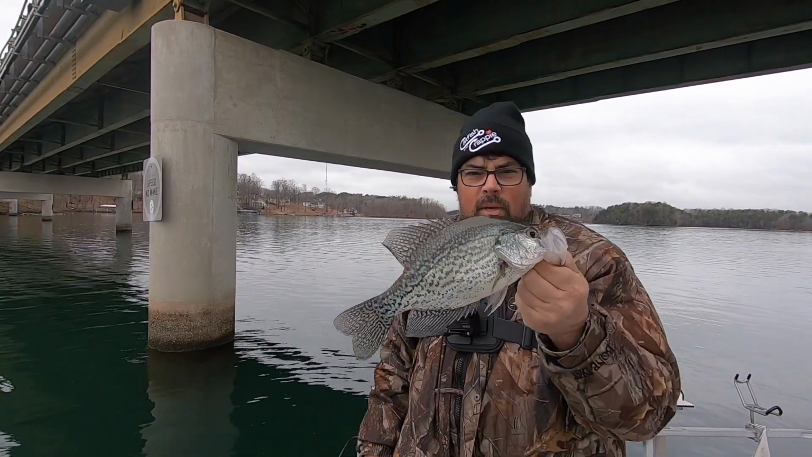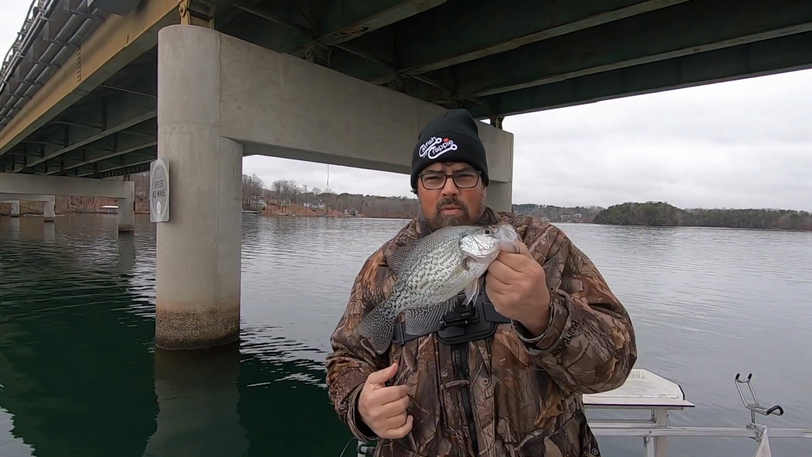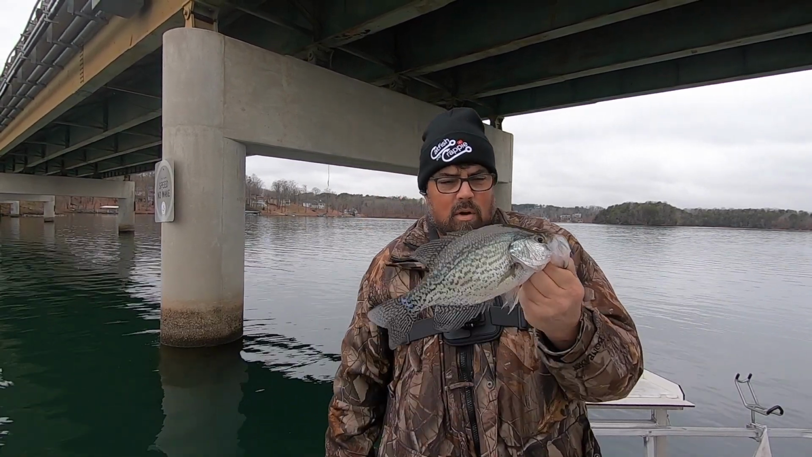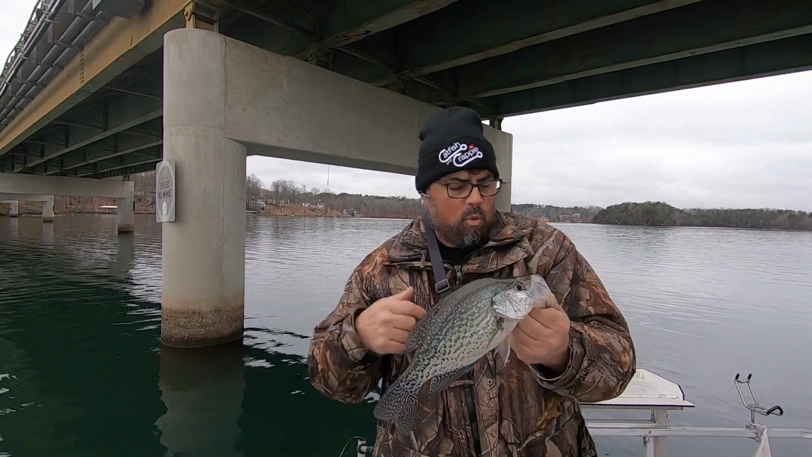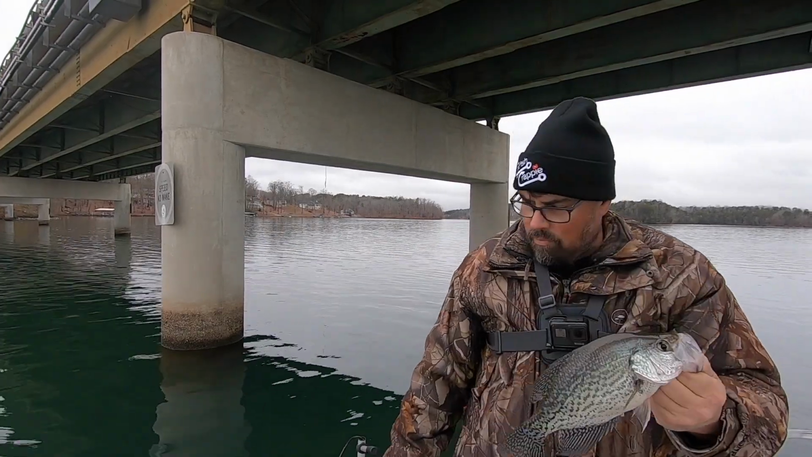Christmas crappie and crappie time. Cold weather moving in, all schooled up. You'll see them on active target. I'll throw it up there on the screen, but we'll get a quick measurement on this one.